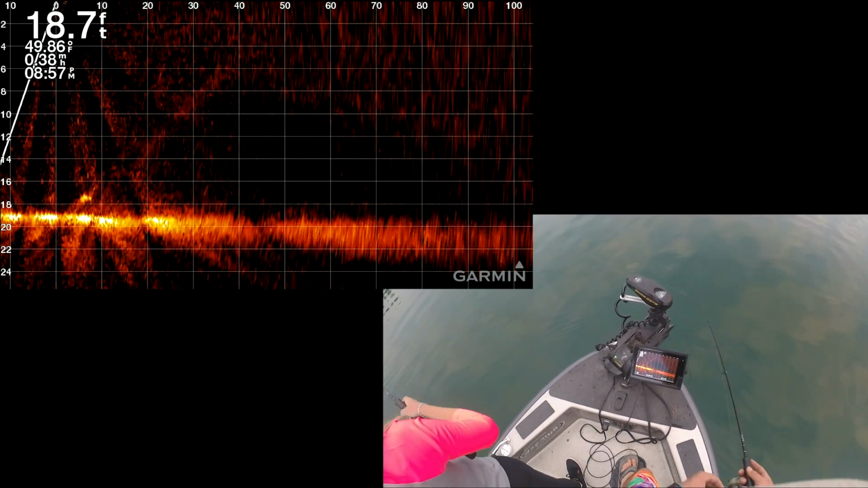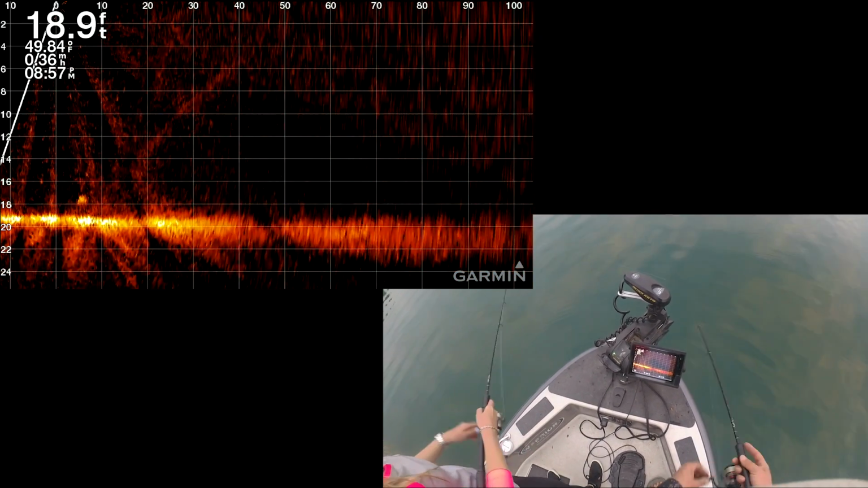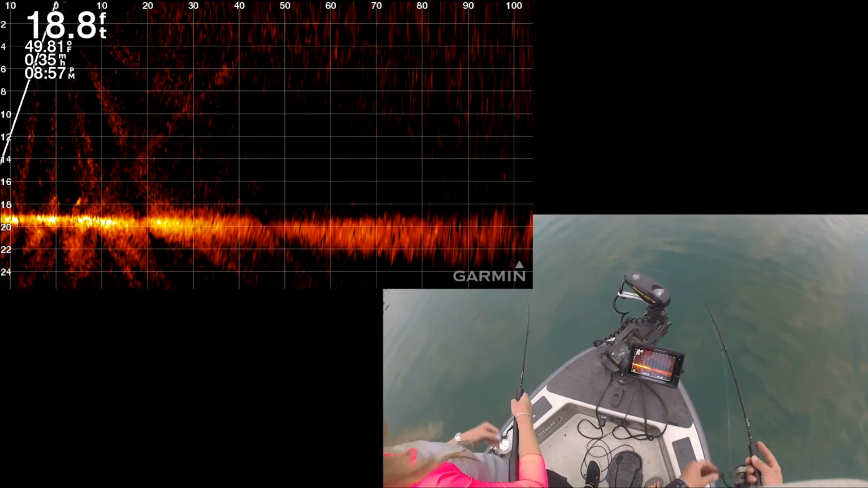He might be right below us. Look, right there. He's right below us. Drop right down, straight down. I'm already out there.